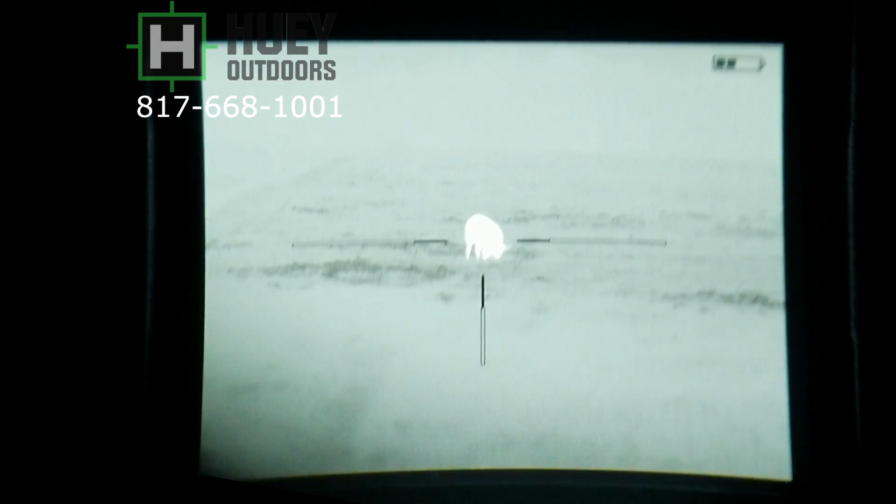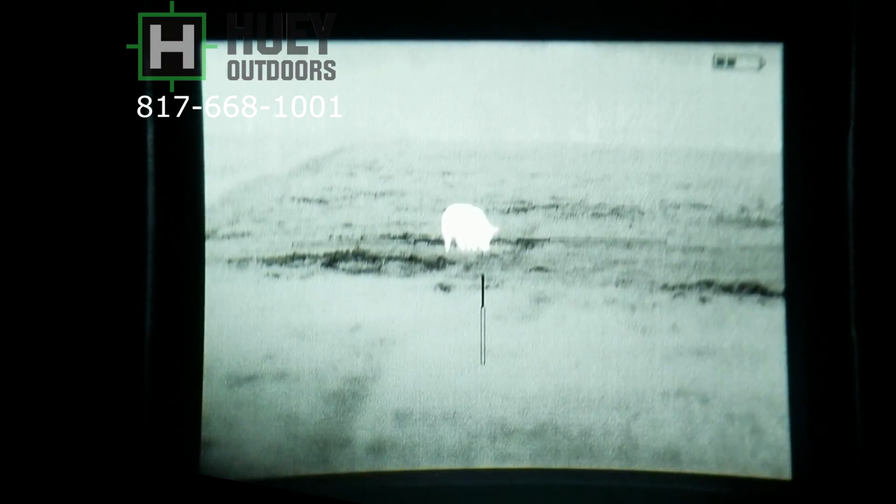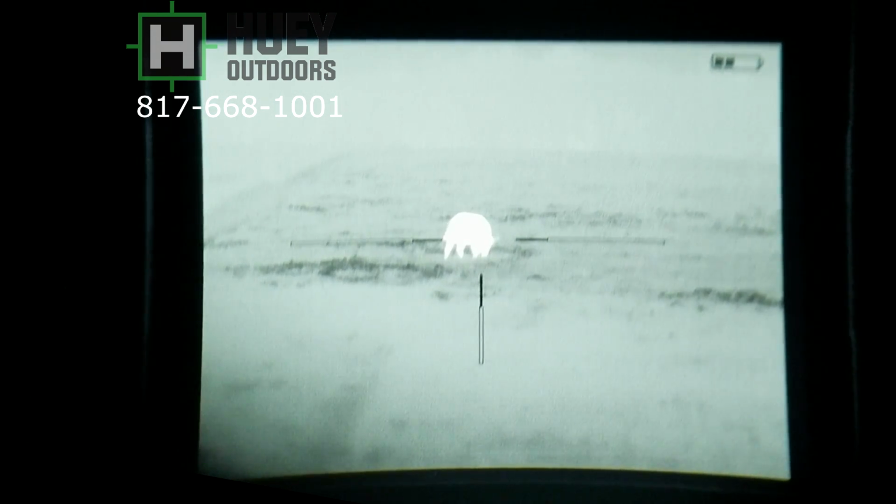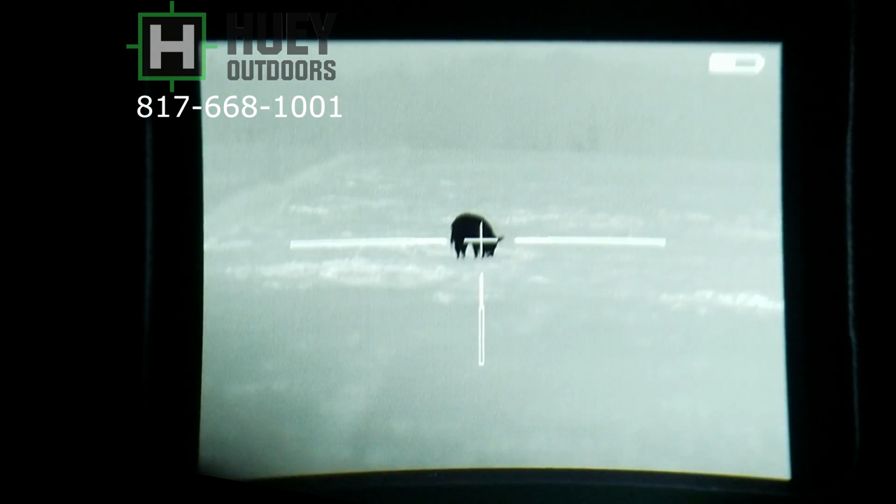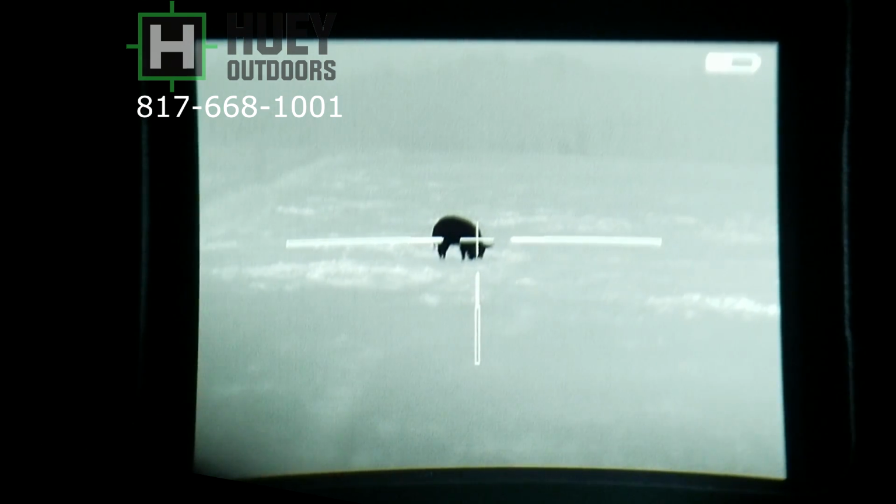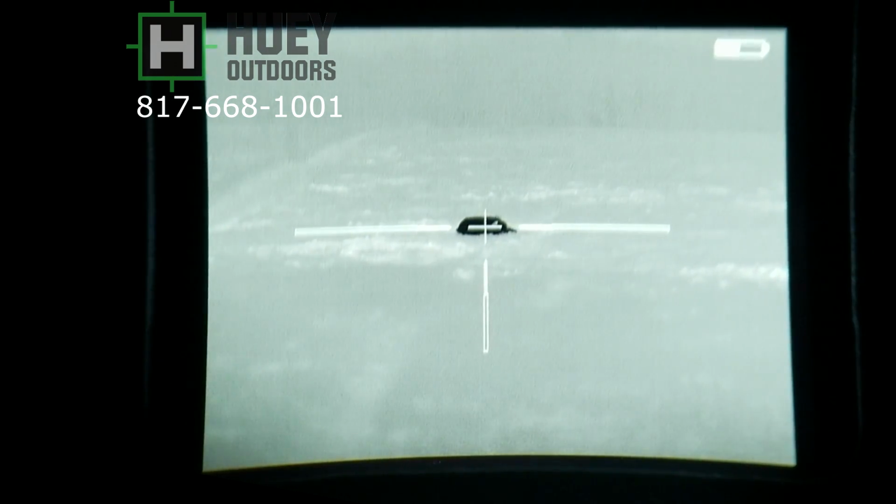It is raining here, raining and misting again. He's throwing up water as he's digging around. Gonna cycle through, but what I found is my phone actually was worse than the LPMR, especially on white hot. It just washed everything out. The image is much better. There he goes, gets a little stanky leg action going on there.